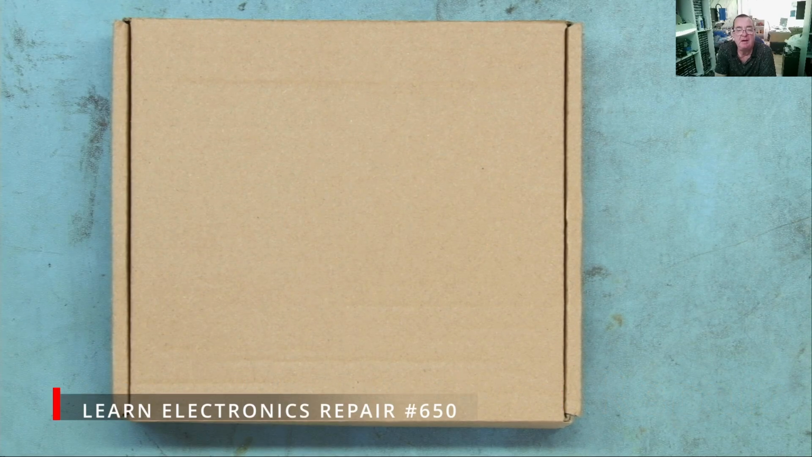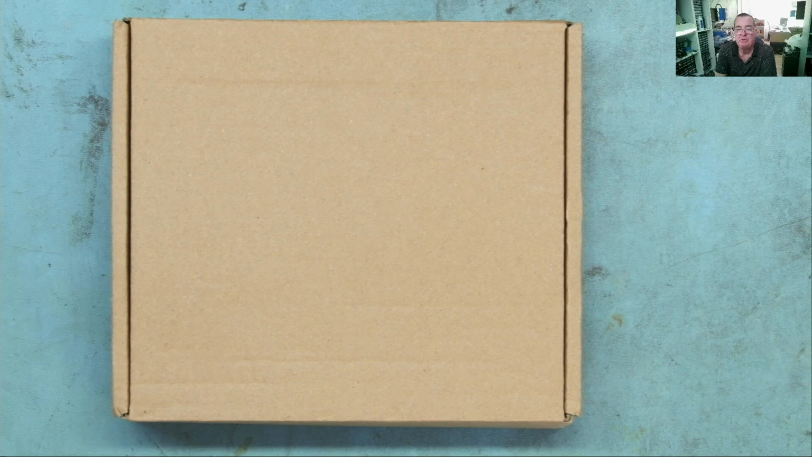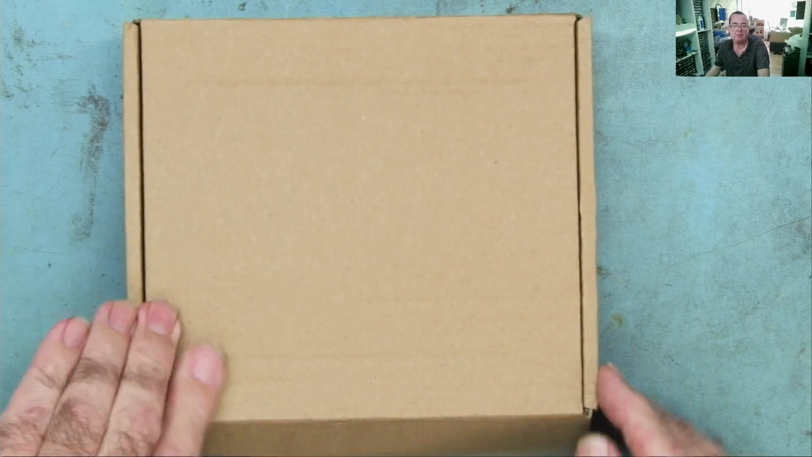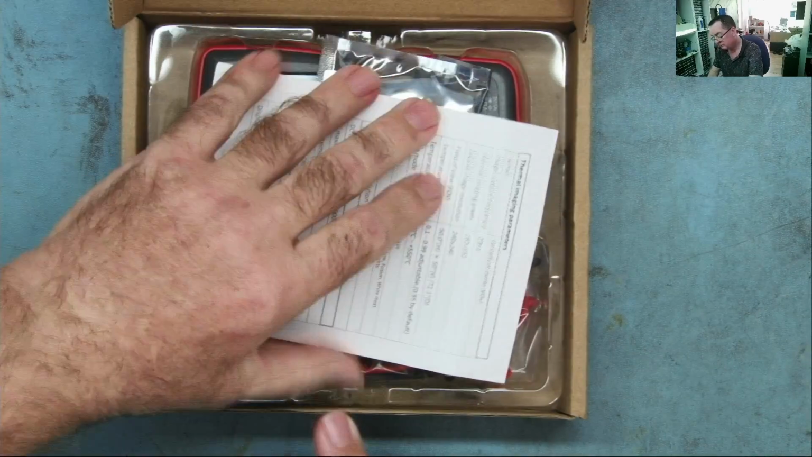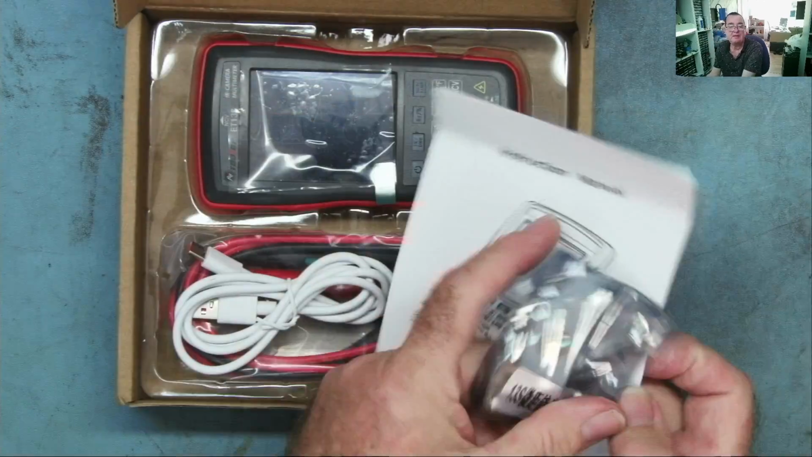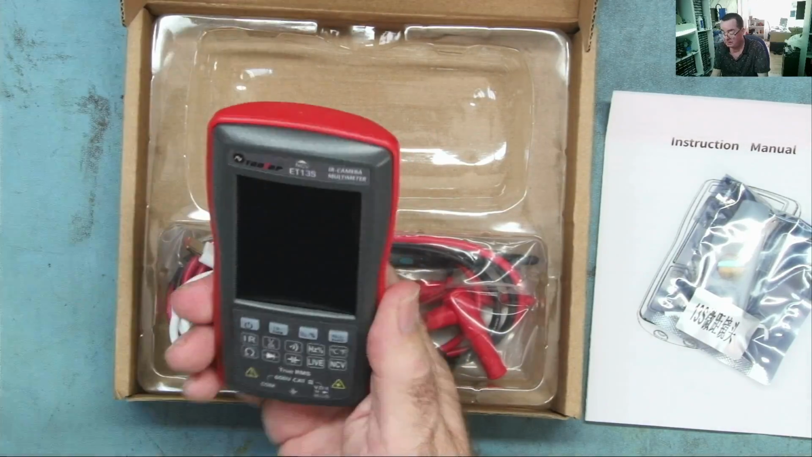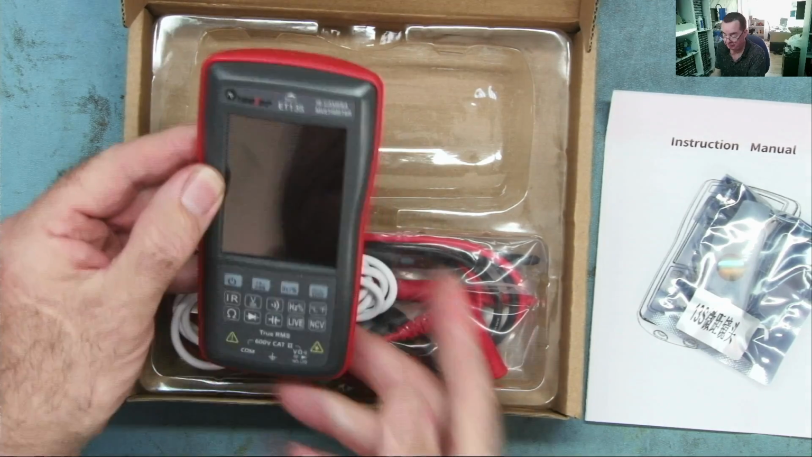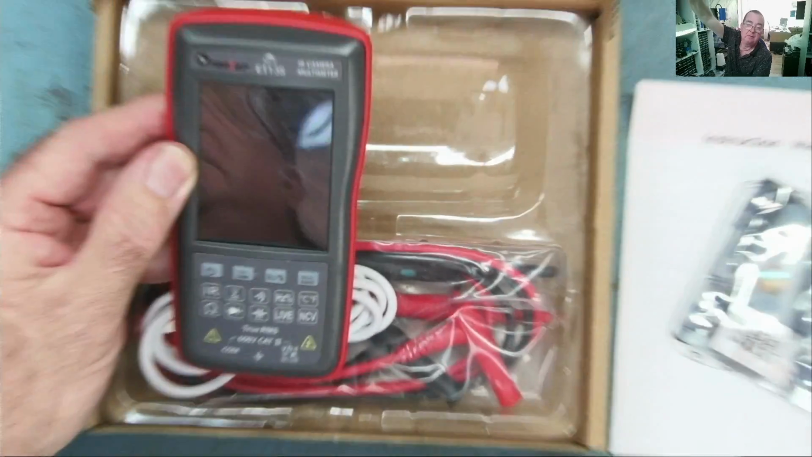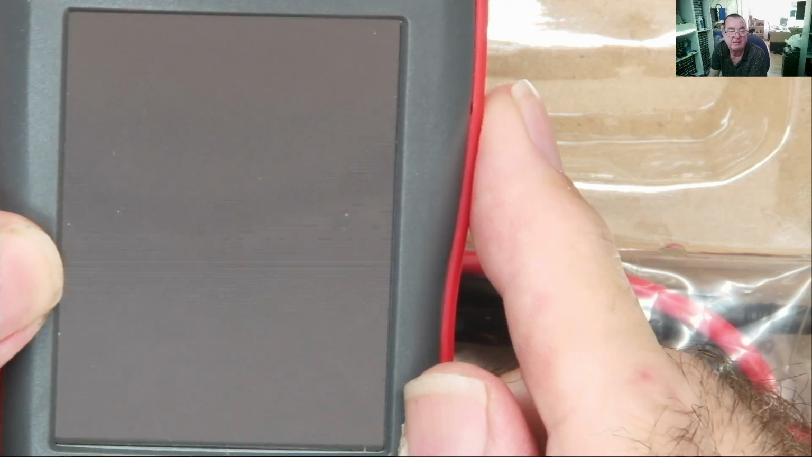This arrived today. I know what's in it and you're going to find out in a moment, and this could be something really interesting. Okay, let's have a look. So this is a multimeter, the Tooltop ET13S. But this is not just a multimeter, this is a multimeter with another facility built in.